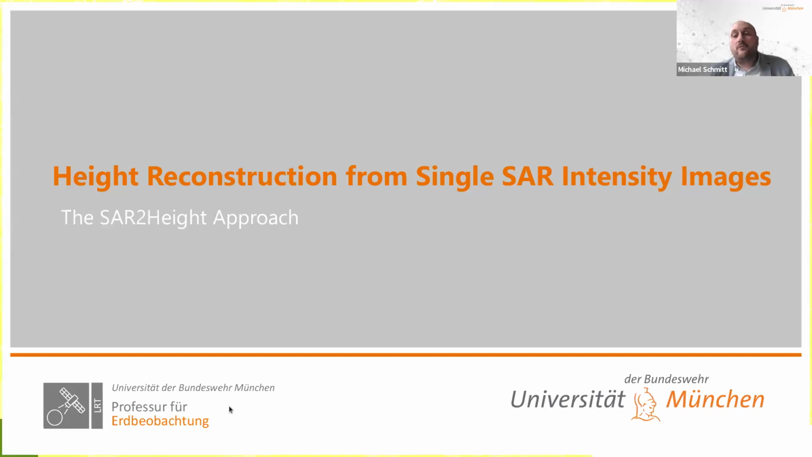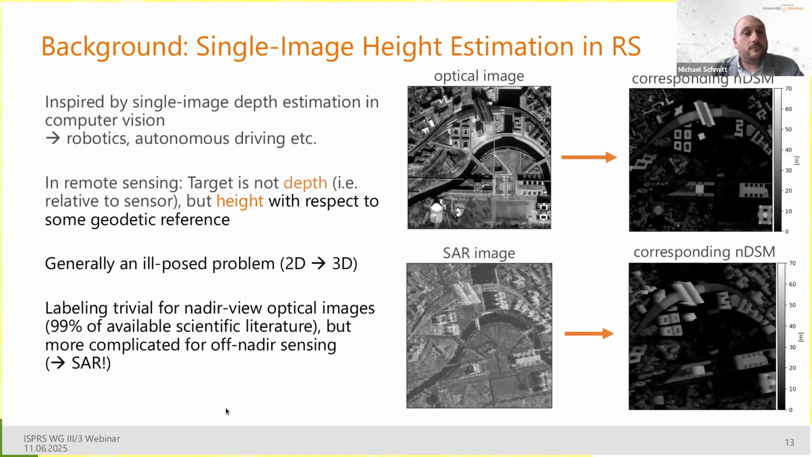And now we go right into the middle of it: height reconstruction from single SAR intensity images. And I will start with what we coined the SAR to height approach. First, let me give you a little bit of background.